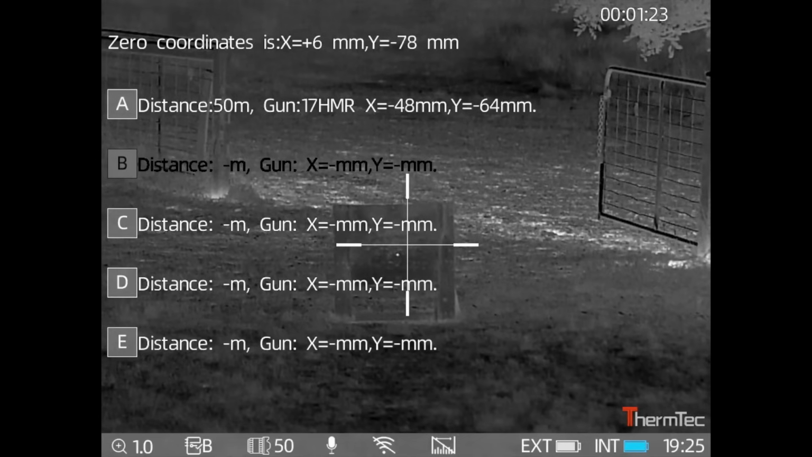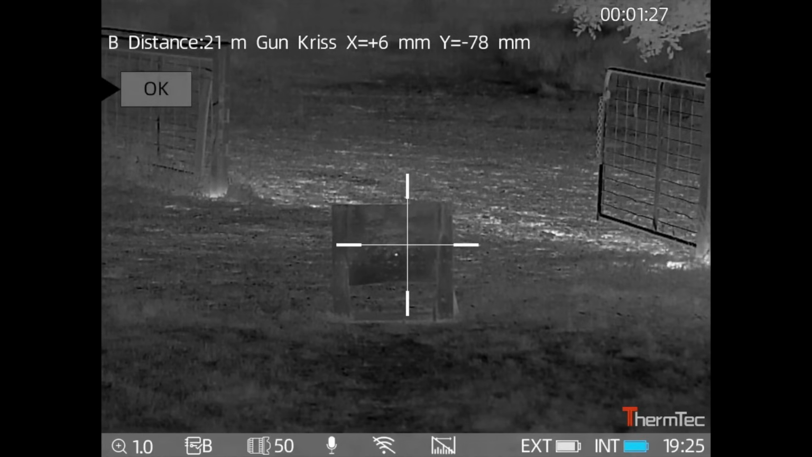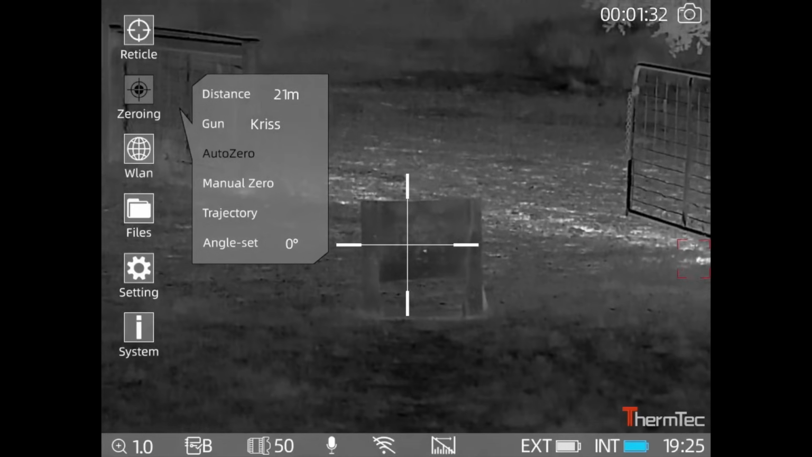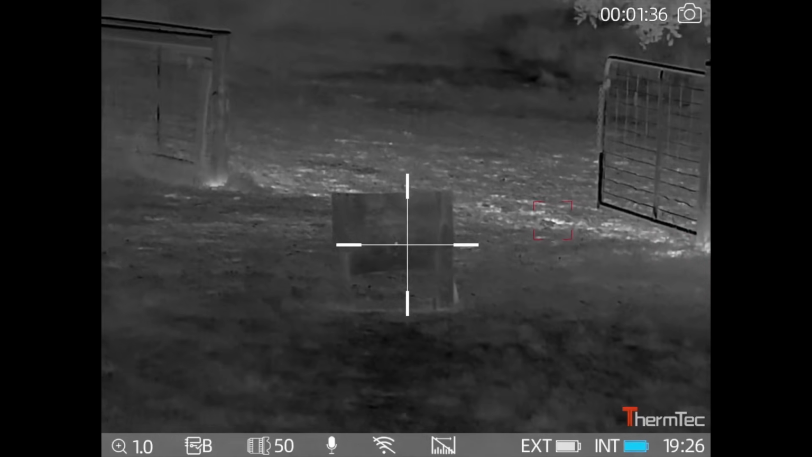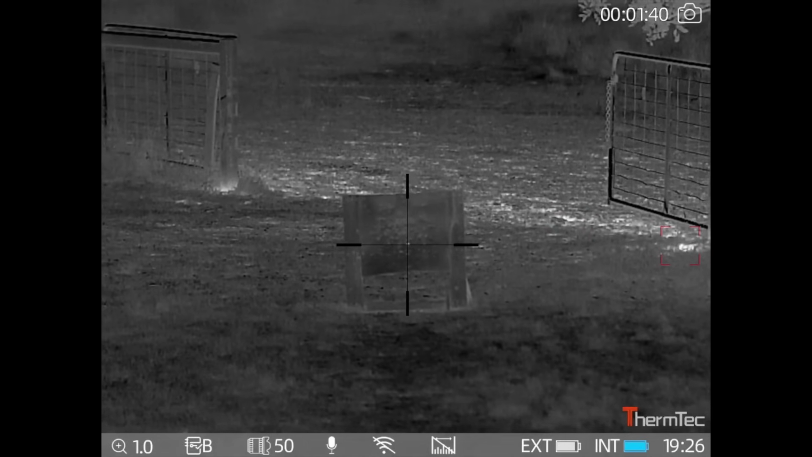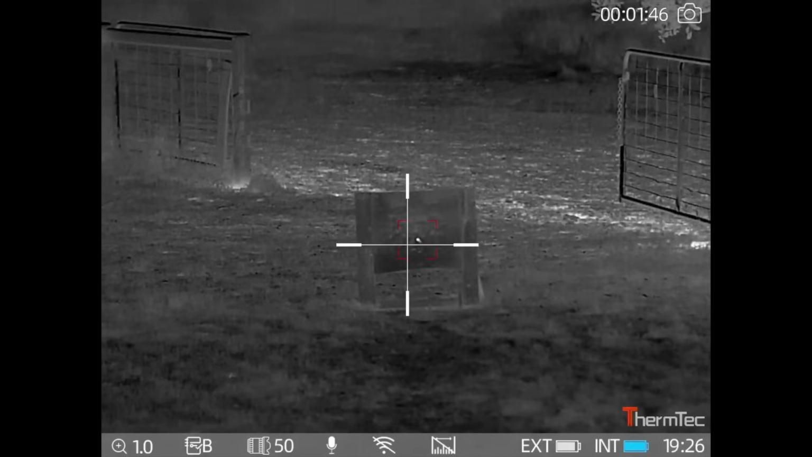I'll save it to profile B, and hit OK. And now it should be auto zeroed. So if I now get out of that, and aim back at that same place I aimed before, pretty well spot on.